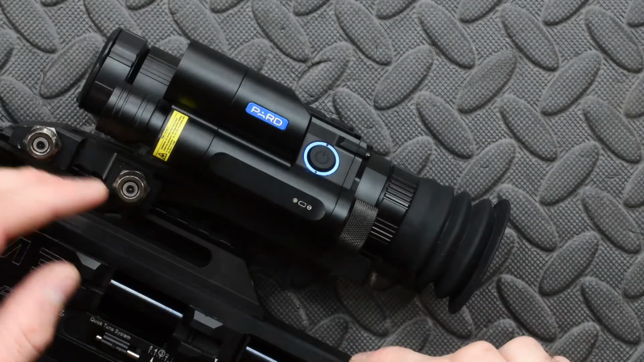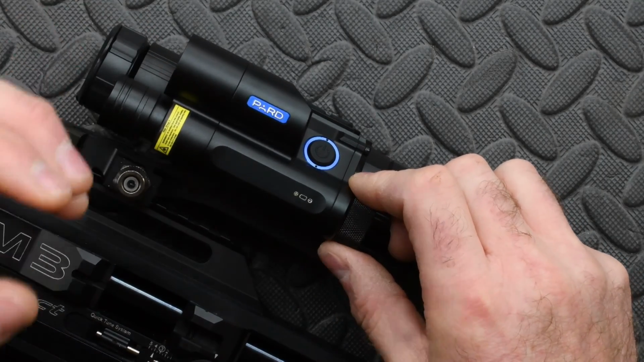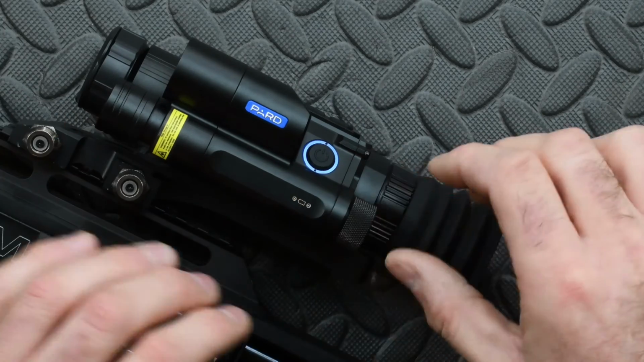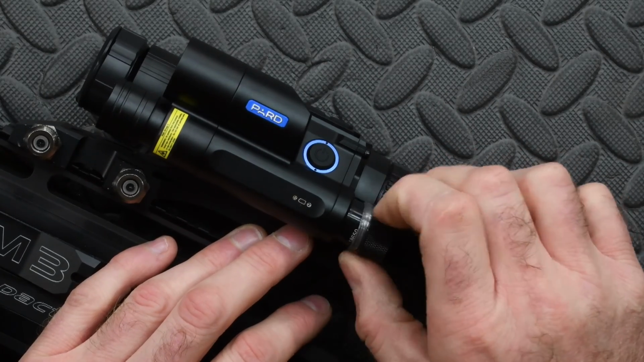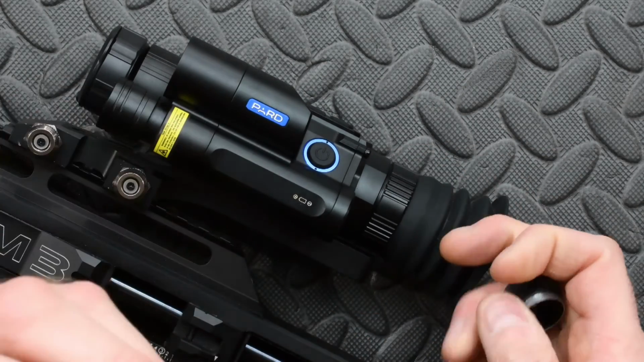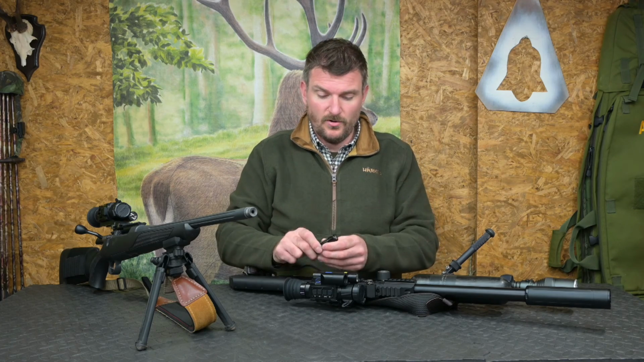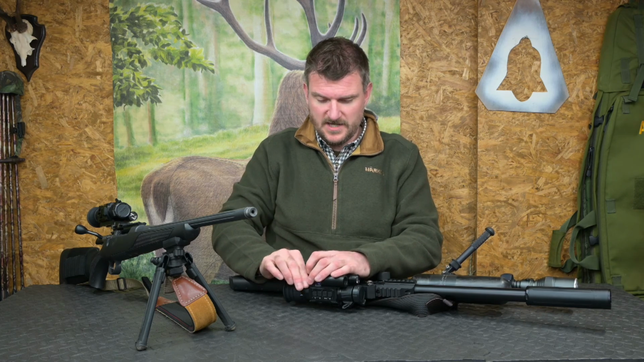On the left side of the unit there's a control at the front which is telescopic, which is what focuses the actual infrared illuminator, which is housed in there. The other thing in this cavity here, there's a screw cap on the back, and that will expose the 18650 flat top battery, of which you can carry spares very easily. This charges on board within the PARD, and I'll show you how in 1 second.